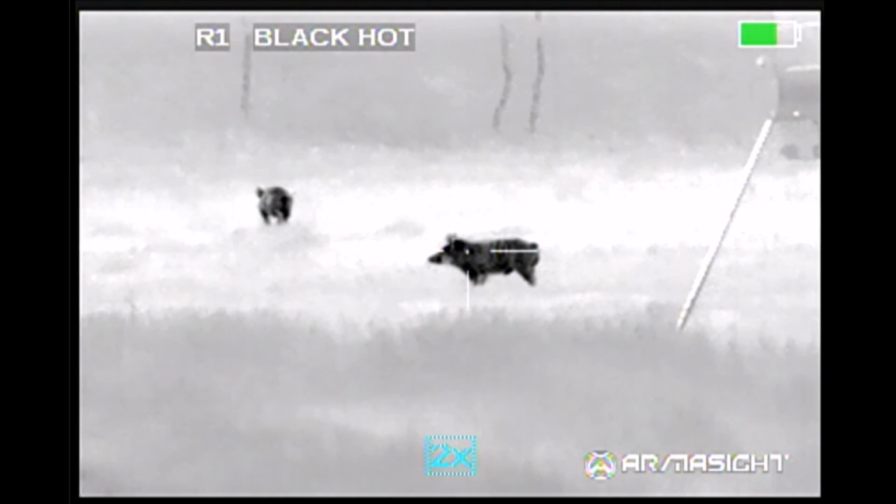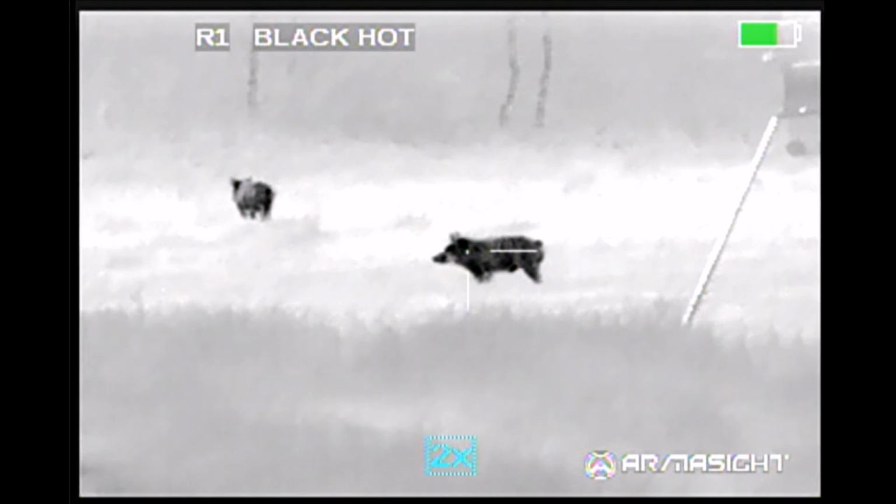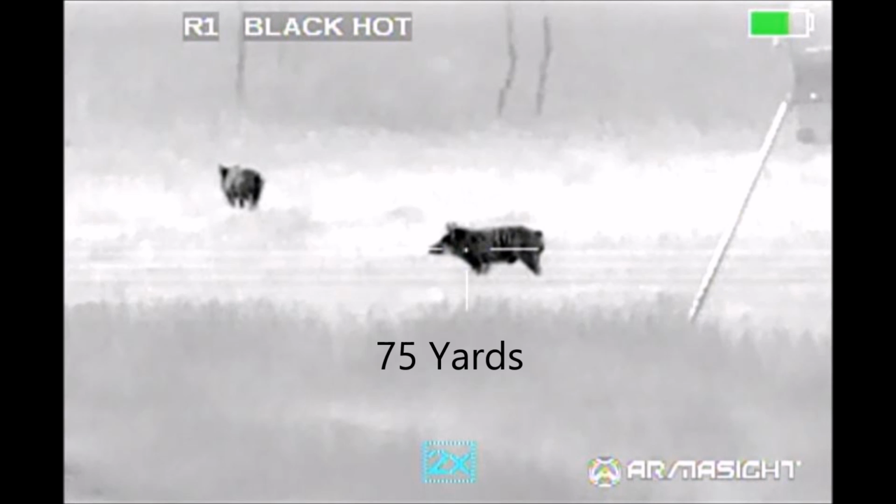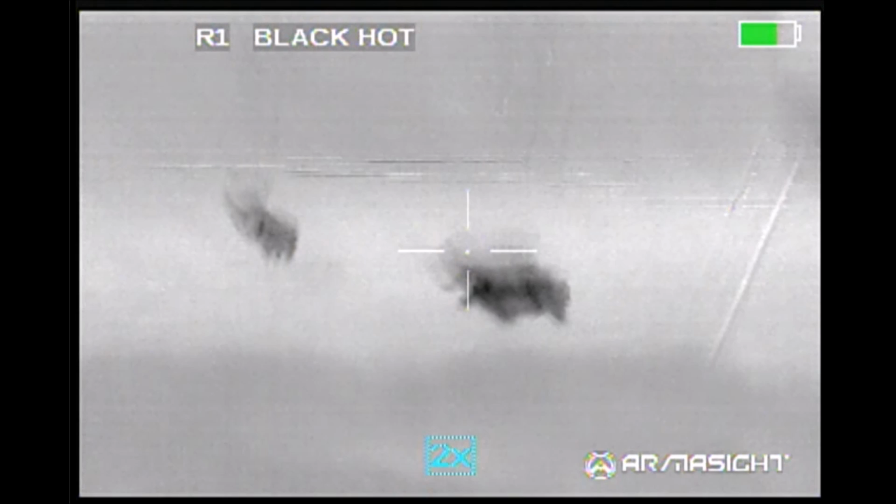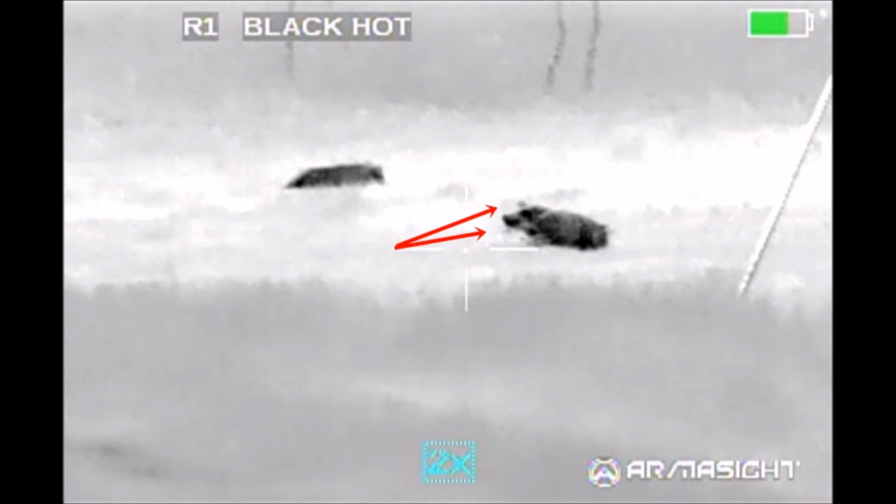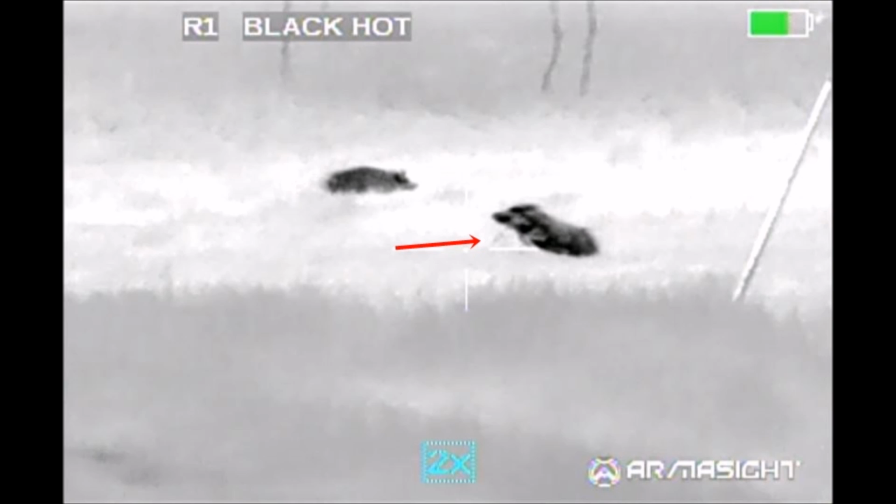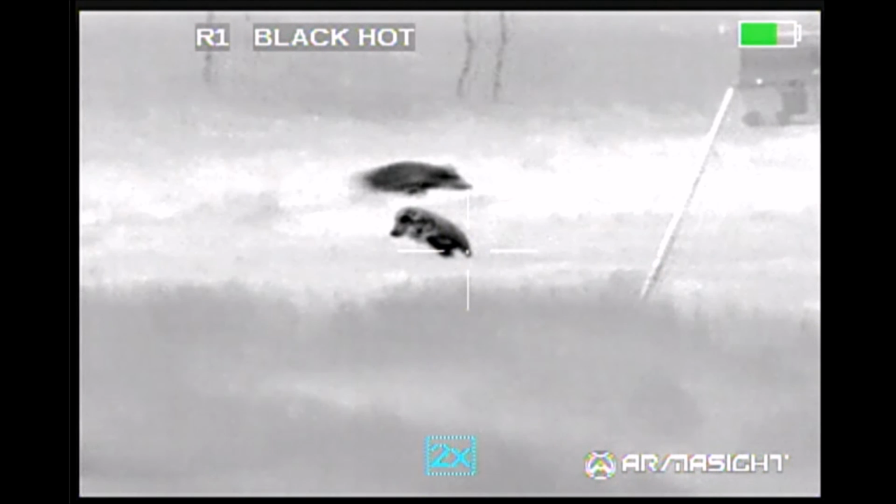Looking at it in slow motion. Getting steadied up on the shot. Getting ready to take the shot, and at 75 yards, shot through the neck, out the opposite shoulder it looks like. Now the arrows are pointing to blood being ejected from the hog at this point. It looks like a good flow of blood, looks like a good solid hit. Hog takes off running.